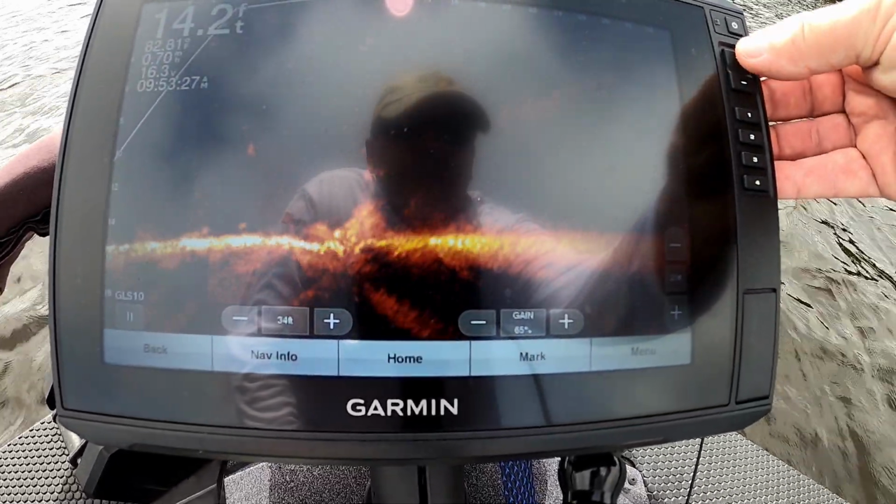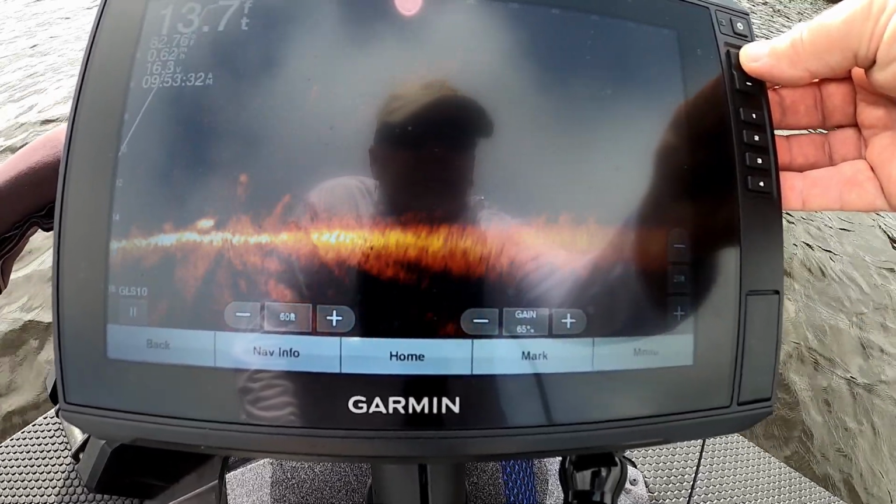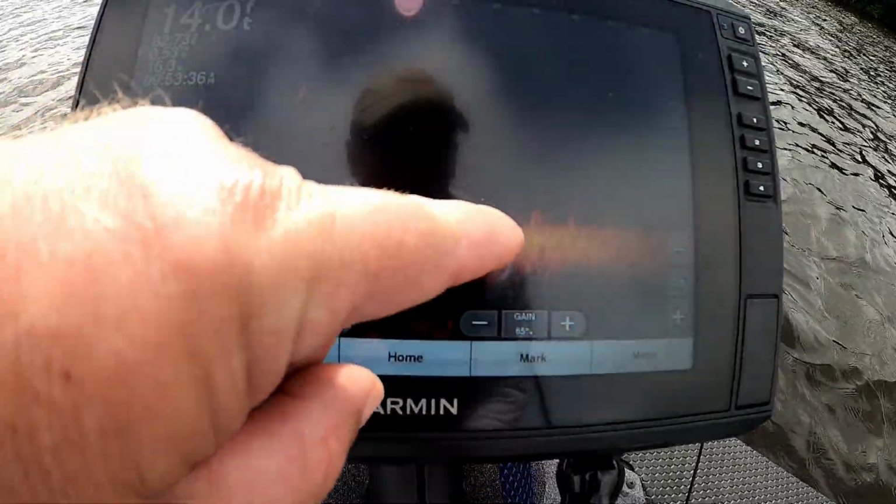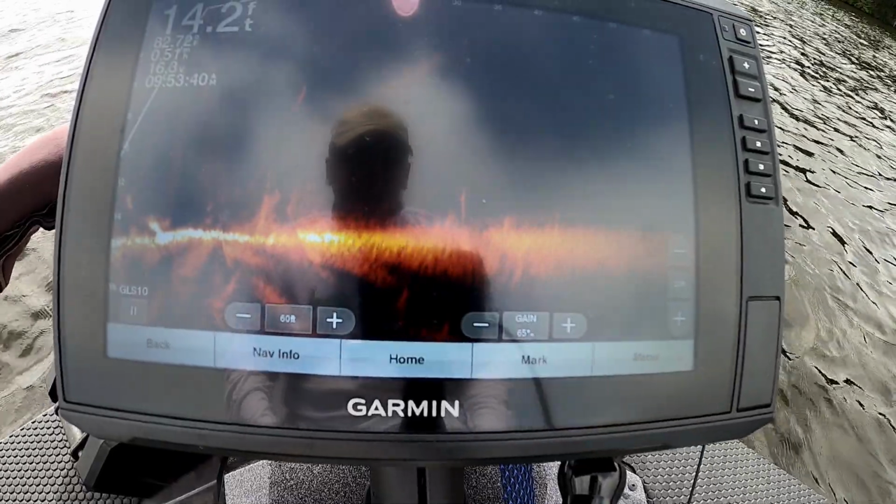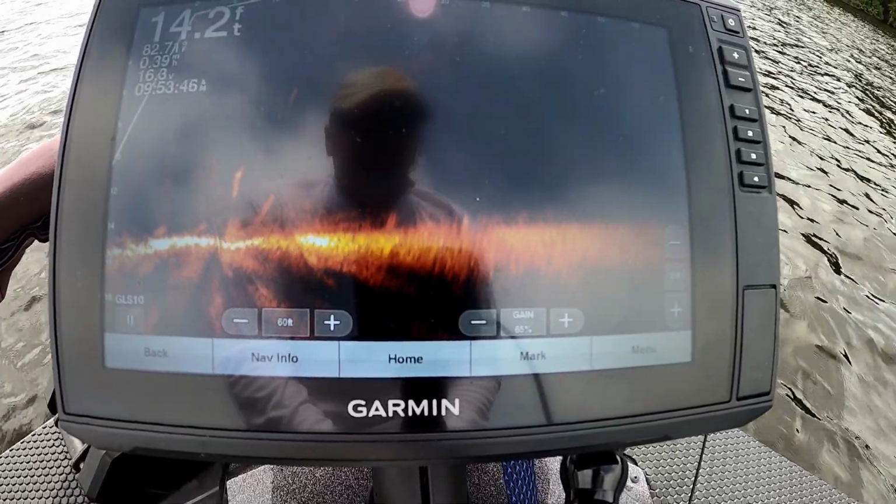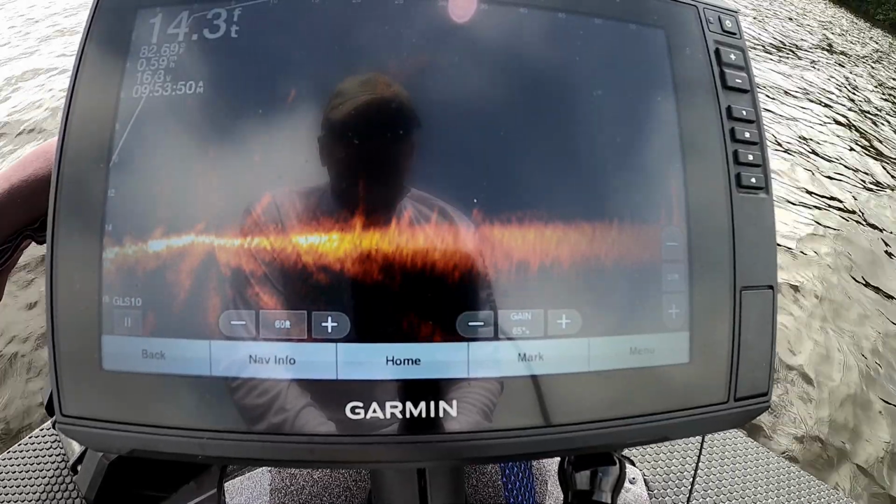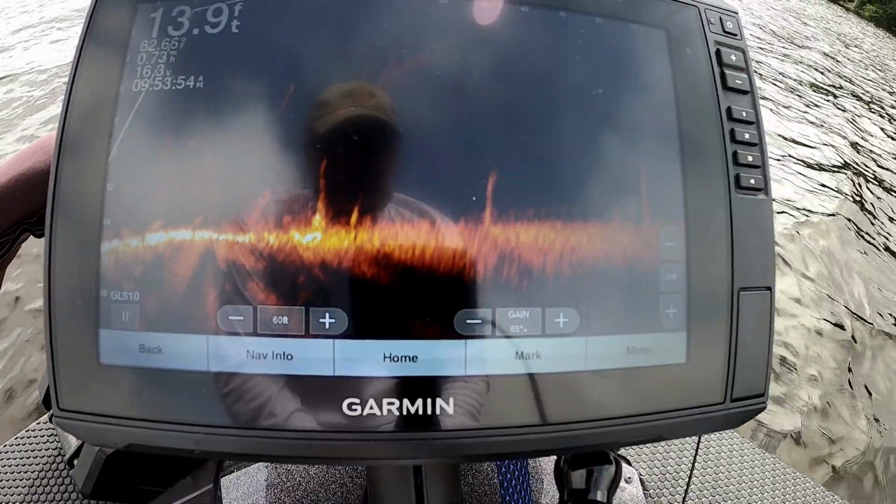Guys, I saw some bass. We're going to zoom this sucker out to about 55 feet. I don't know if you can see that right there or not with the glare, but there's some bass sitting right out here in front of me. I'm gonna see if I can get close enough that we can get some of them on the screen pretty good, and then we're going to turn that Hydrowave on and see what these bass do.